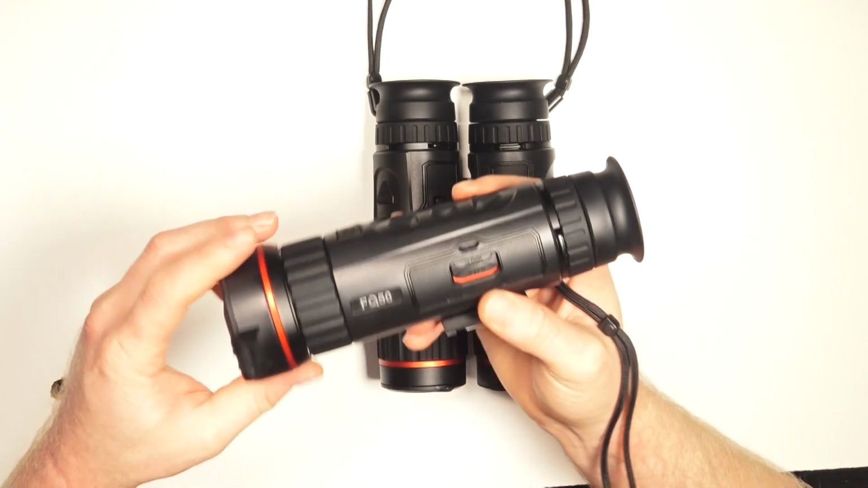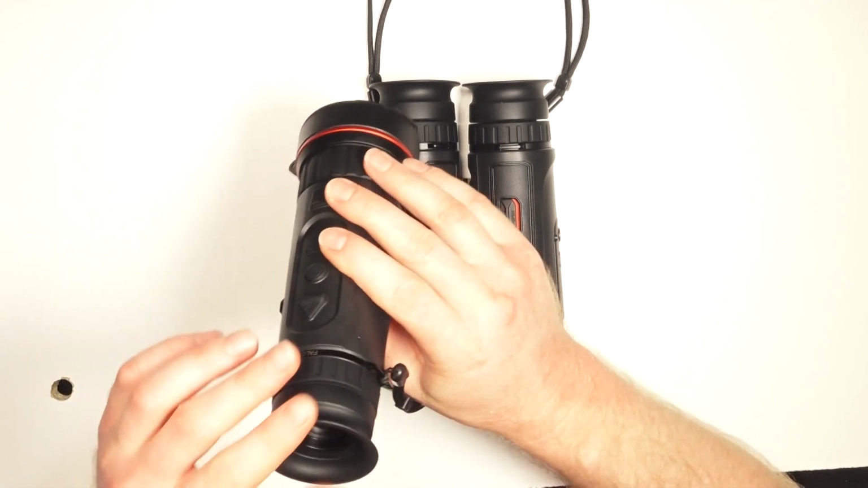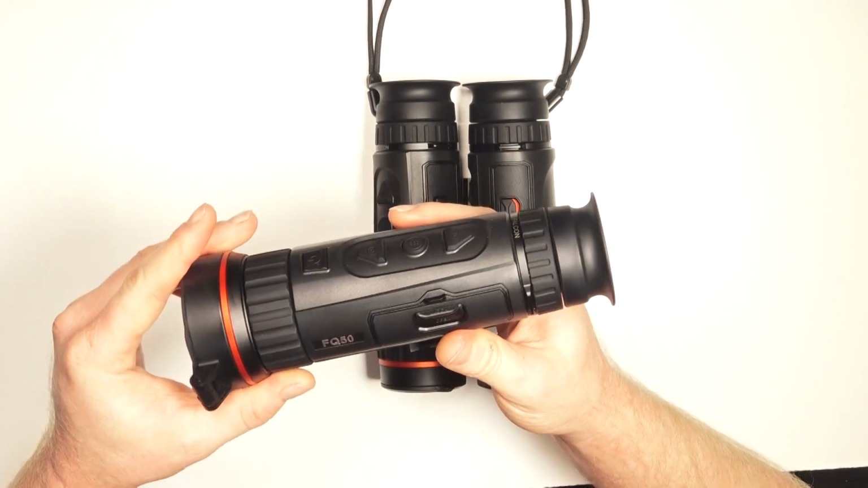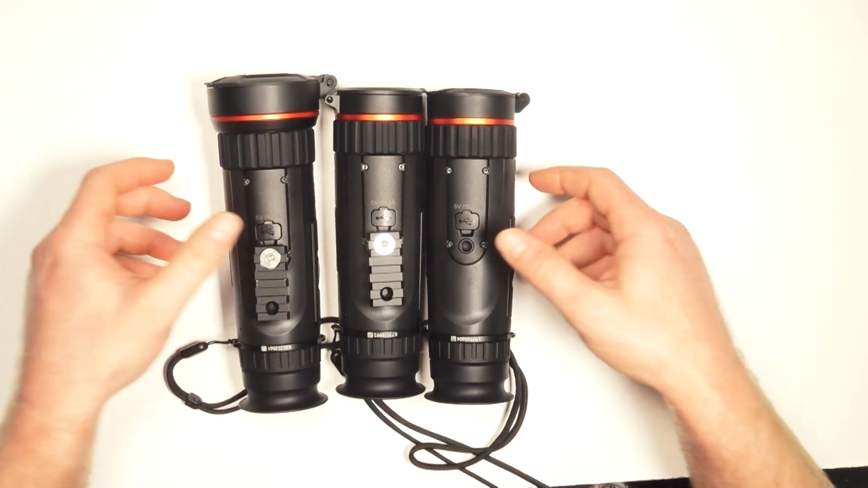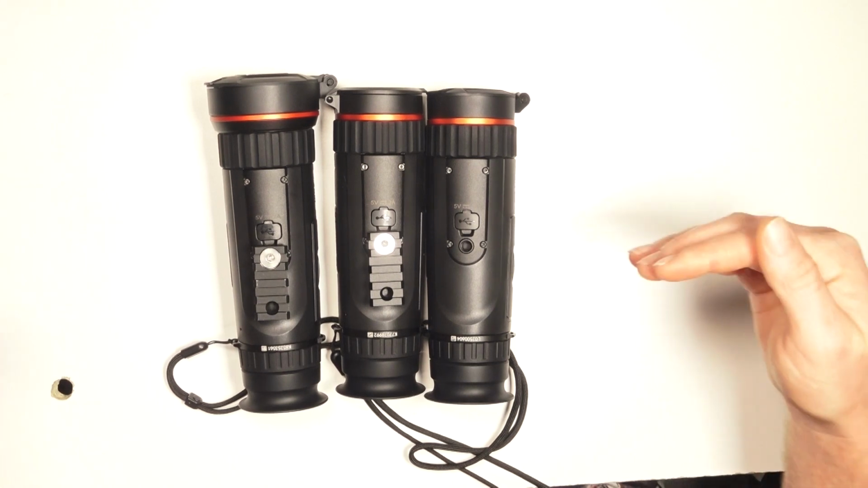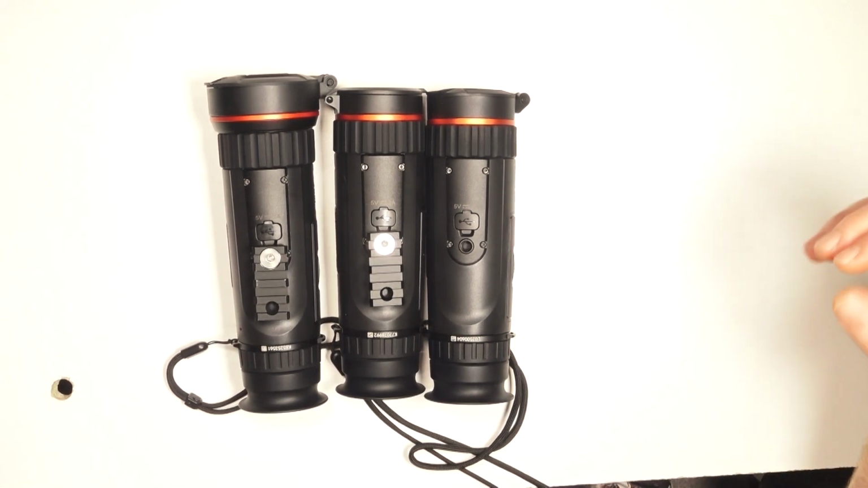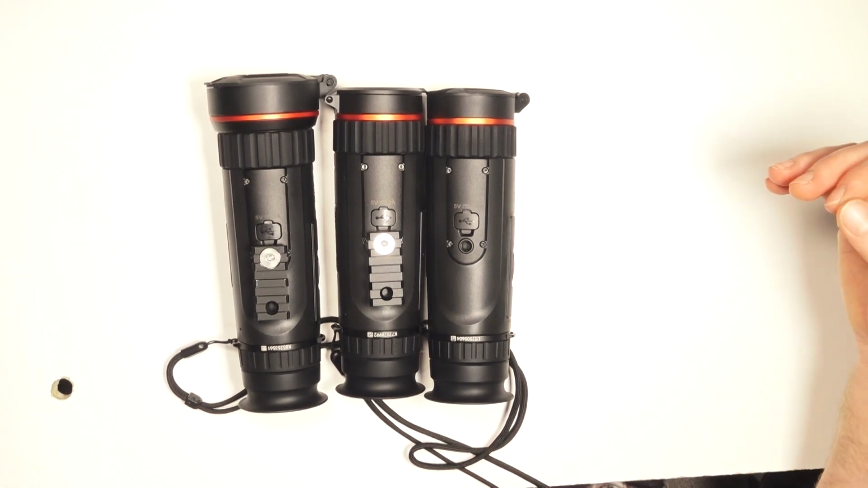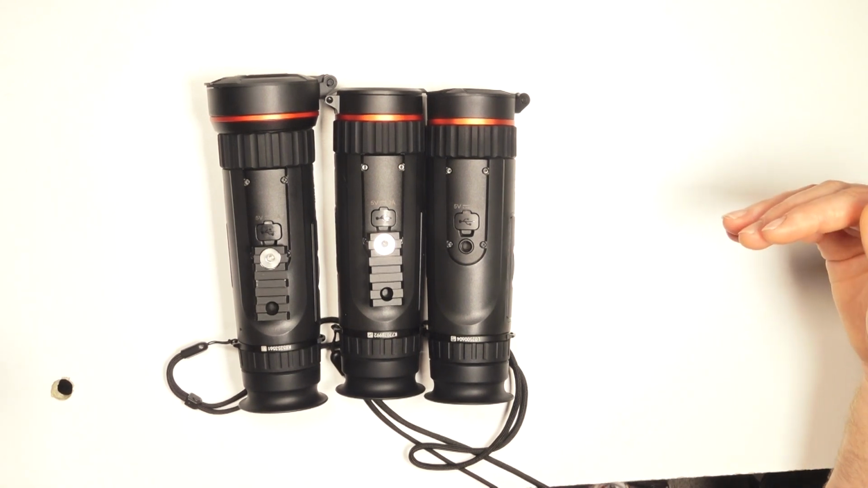As for use by hand, it's a very ergonomic device. It fits in your hand nicely. It's got a nice comfortable eye relief on it. But there's not really much to say about the difference between the different models. They are very similar in shape, size, functions, everything like that. It really is going to come down to just the differences in the base magnification, the sensor size, and what the image quality is going to look like.